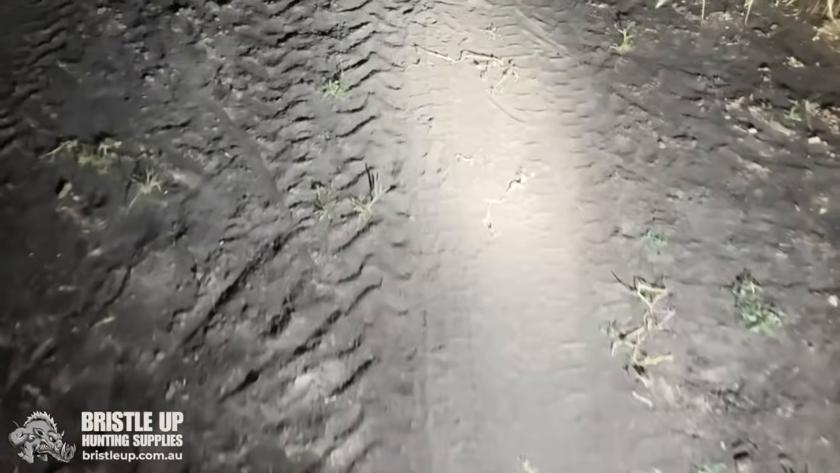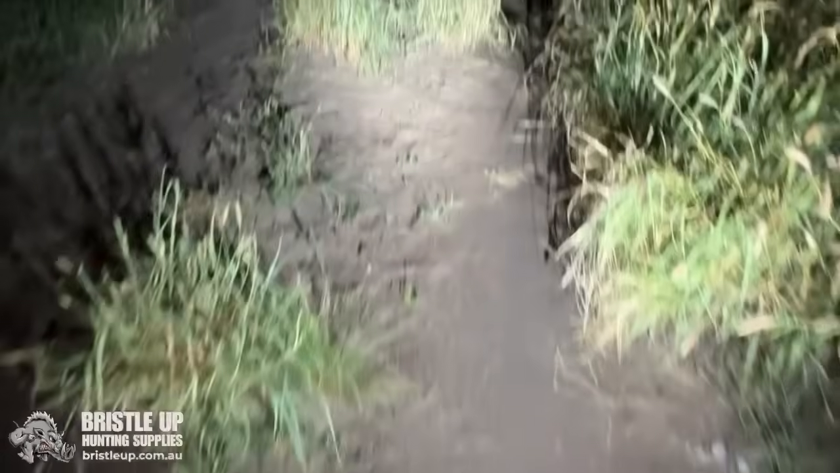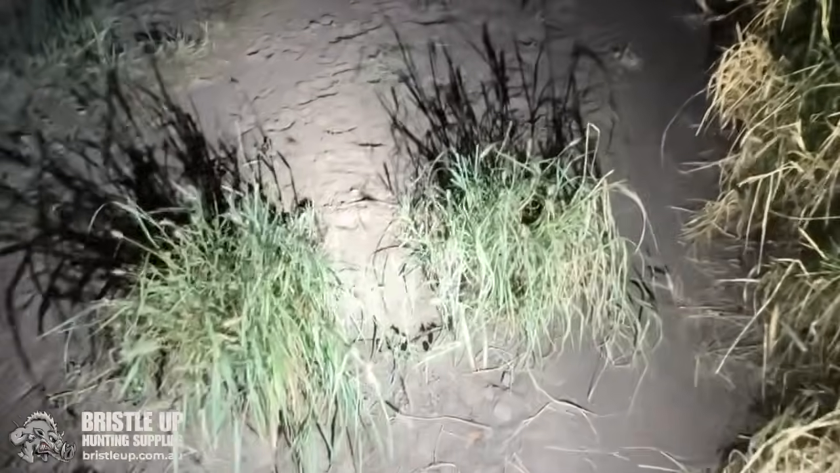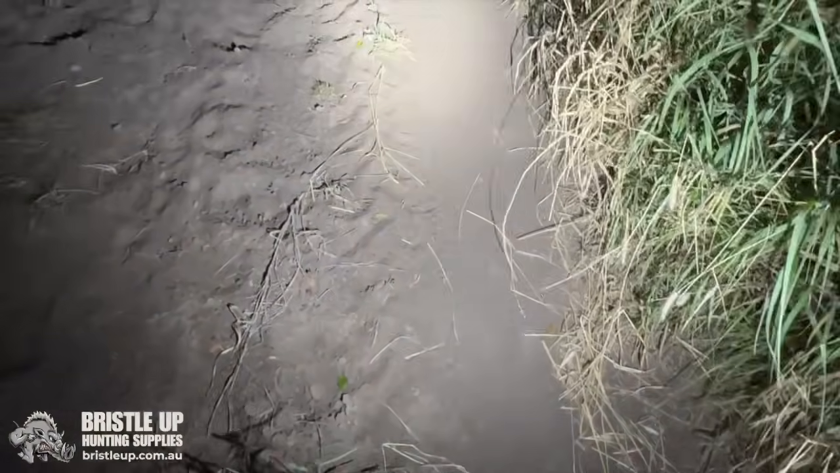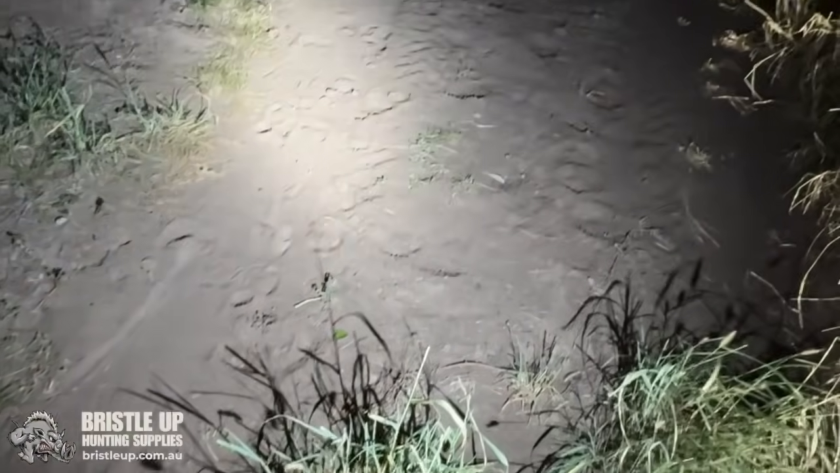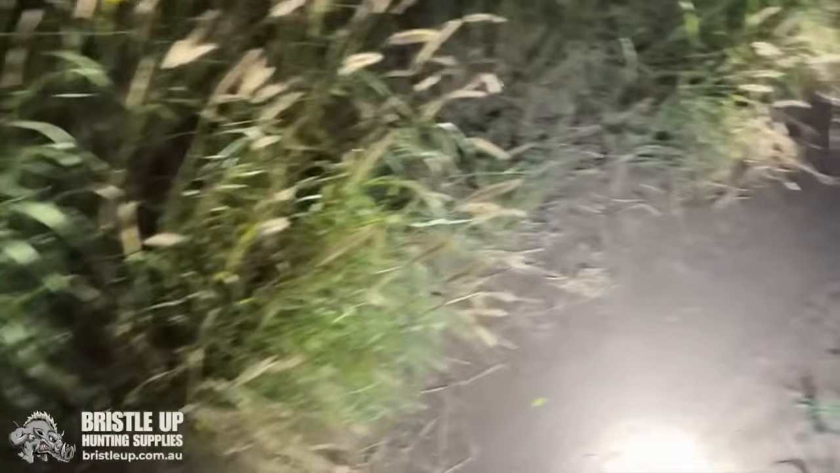Can't see any dog tracks on the road. The other trap is in there. Well, there's a fresh one there. So they've walked through there, but maybe I need to put a different scent here. I might put a bit of Tish's pee there again. See if we can encourage him to step on it.